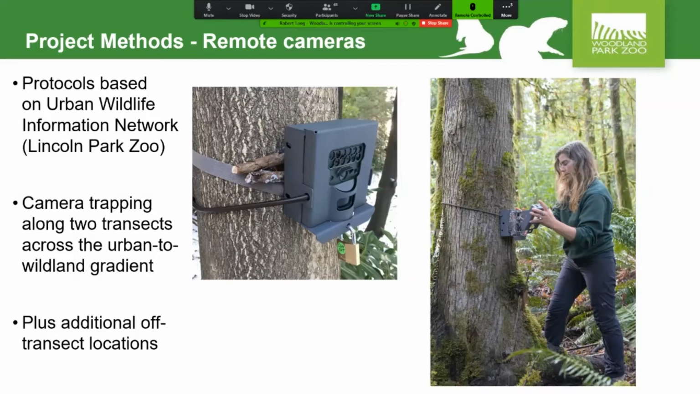Now, one of the methods we use, the primary method we use, are remote cameras, also known as camera traps. And these we put on trees out in green spaces, hedgerows, parks, and even some residences. And the protocols we use are based on a North American-wide project based out of Lincoln Park Zoo that is collecting data from cities. I think the number is around 32 cities right now across North America, so that we can pool our data and have a better chance of understanding how wildlife in different cities are co-occurring with people.